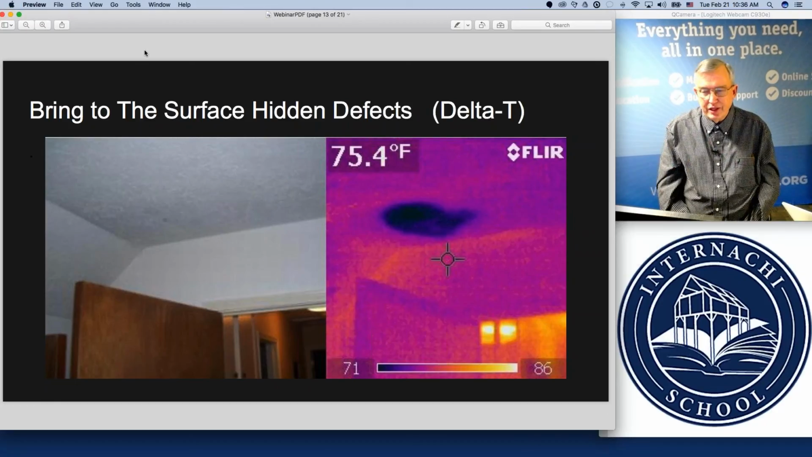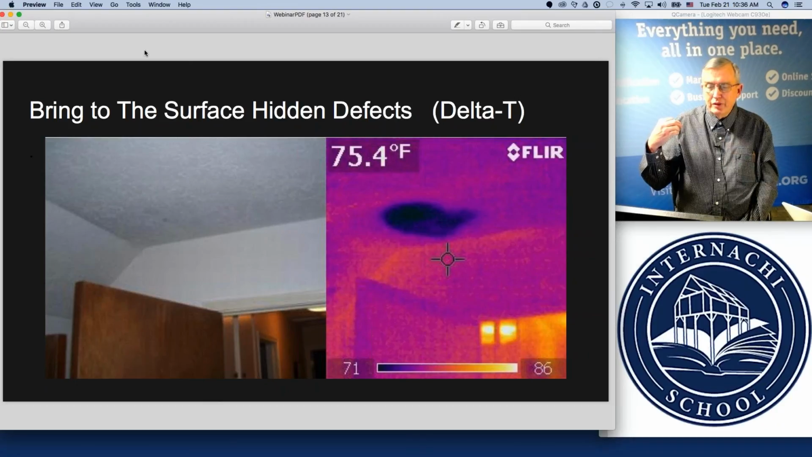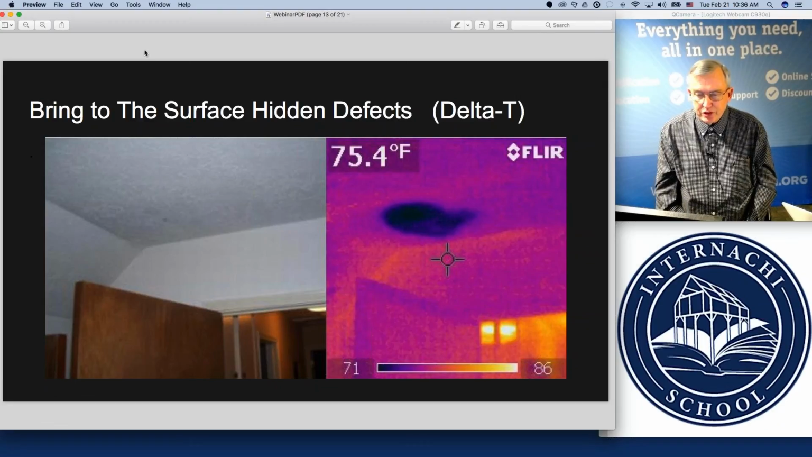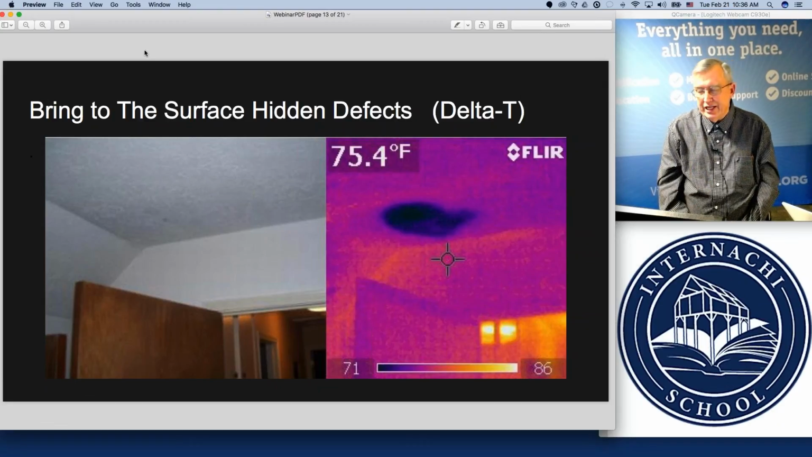Sometimes the moisture is hidden below the surface, and there are ways to manipulate your environment, which is called the manipulation of the delta T environment within the building, trying to draw out subsurface temperatures so that your camera can see it.